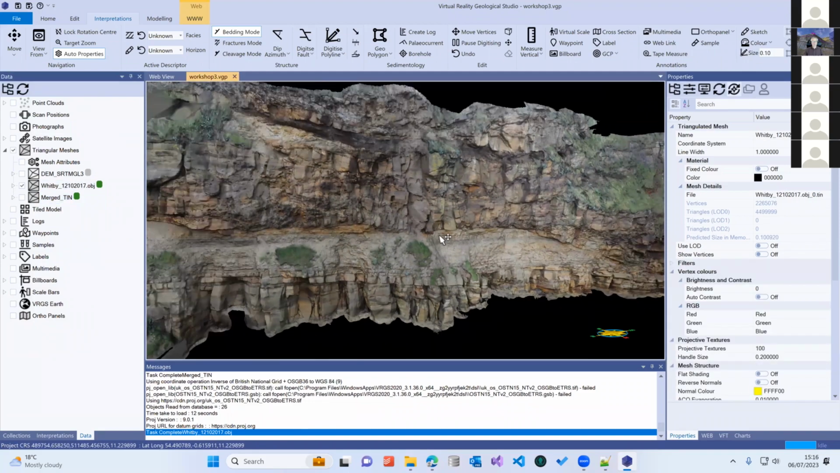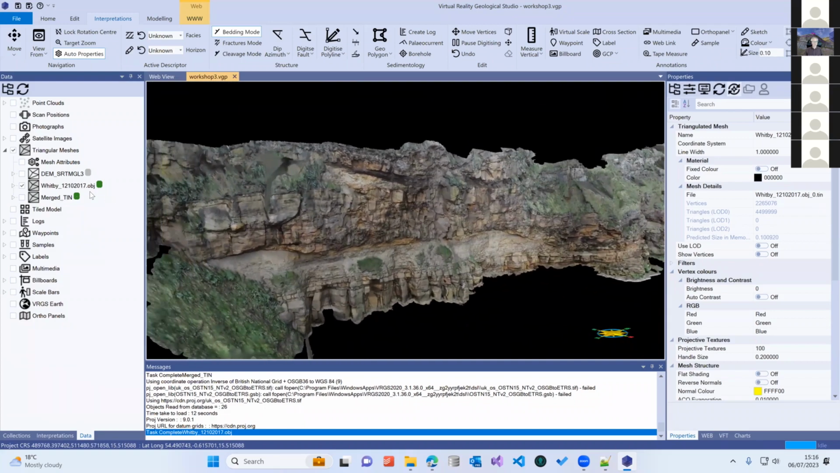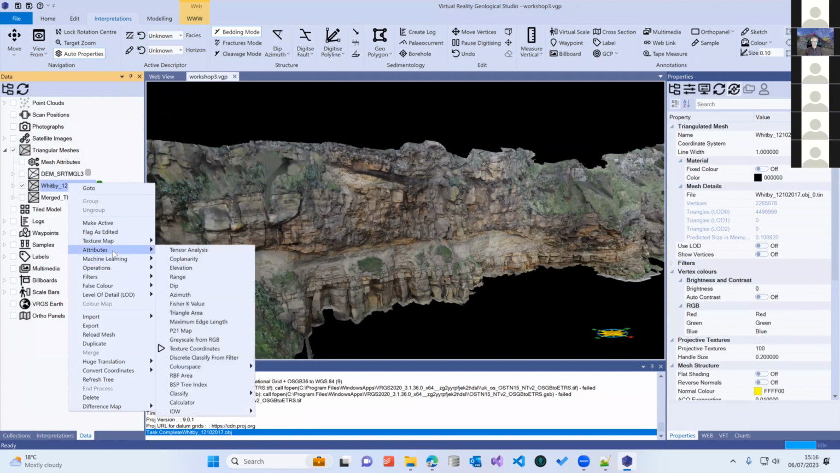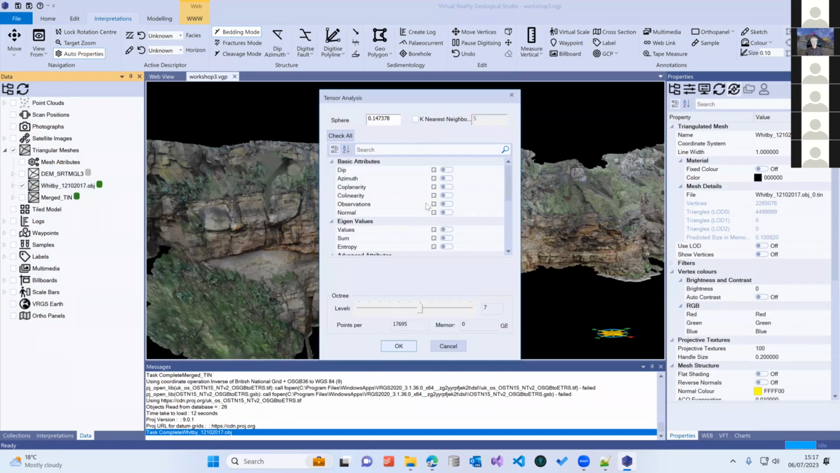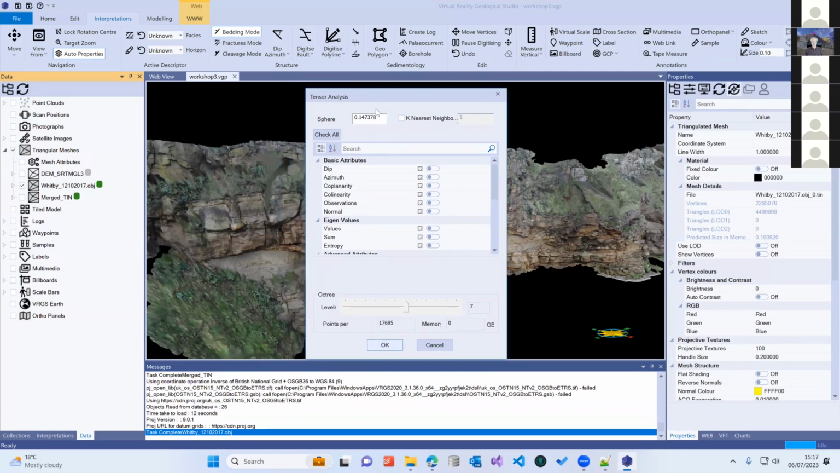There we go. So I've switched off the elevation data, so we'll just have this data set running. It is in attributes. So there's a whole range of different attributes that we can generate for different purposes, but the one that you will use mostly is the tensor analysis. Now, the way that the tensor analysis works is that you define the size of a search sphere.